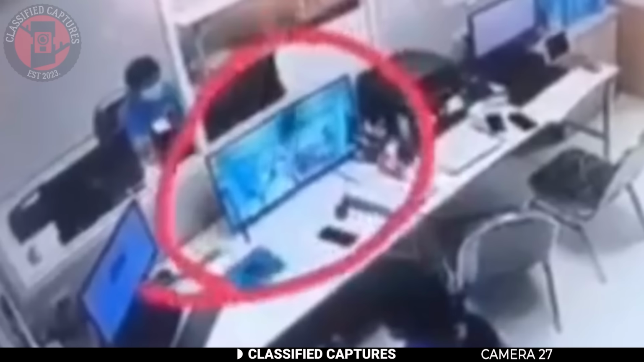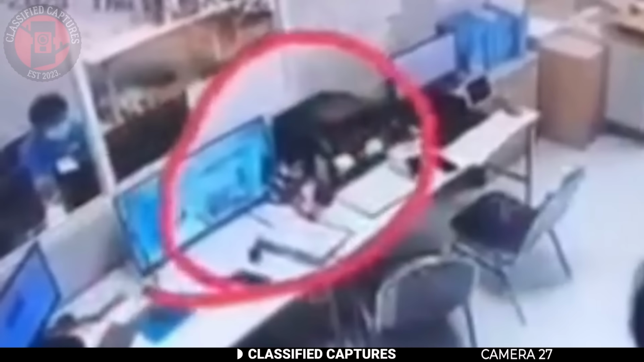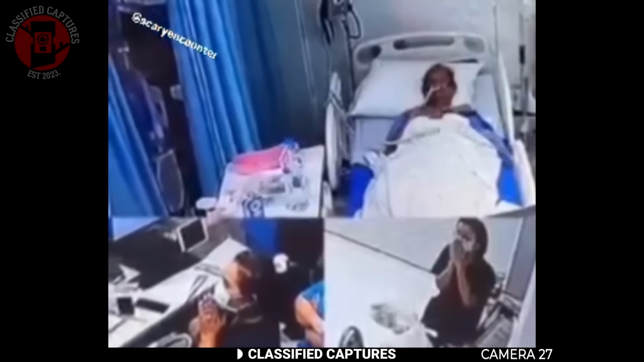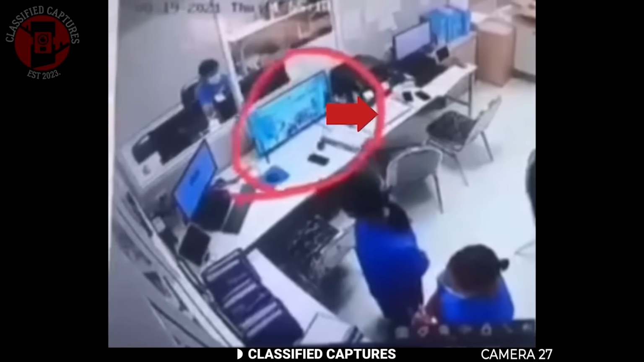Startled, the nurses rushed into the patient's room to check what was happening, but by the time they got there, it was too late. The patient had passed away. Many believe what they saw was the soul leaving the body captured on camera. Skeptics argue it could be edited, but those who've seen the footage insist it was real. What do you think?